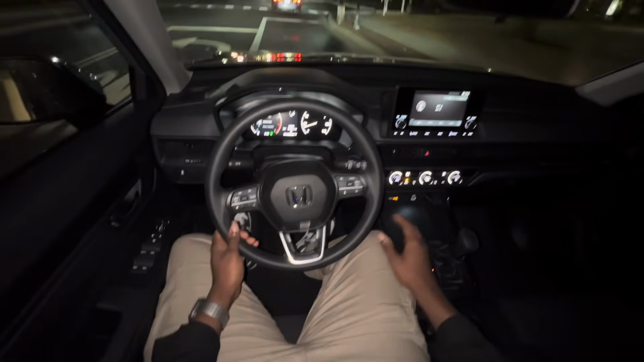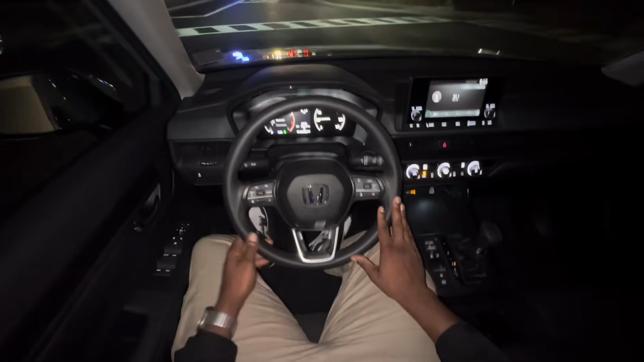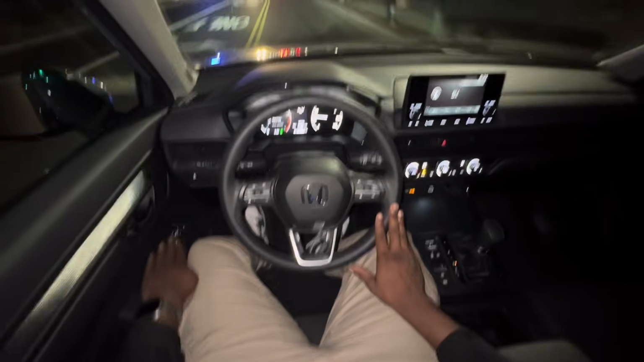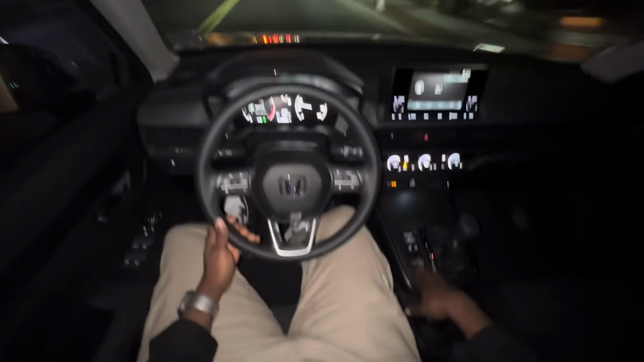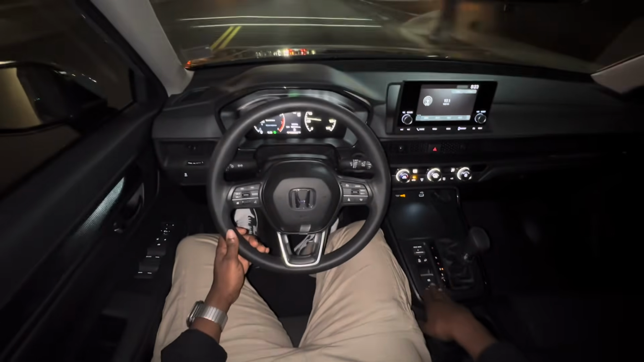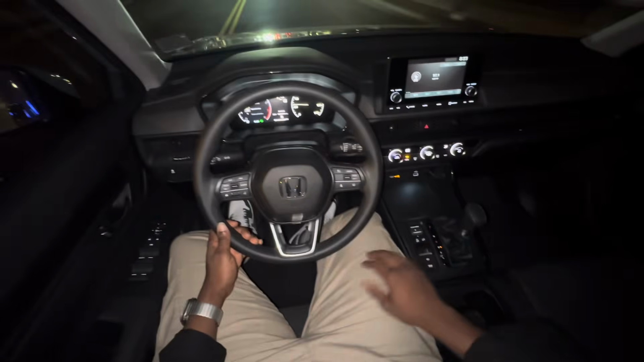Not a lot of illumination in the actual car at night, guys, but your knobs are illuminated from your door all the way to your climate control, your shift pad, along with all the features that is available on this shifter right here.